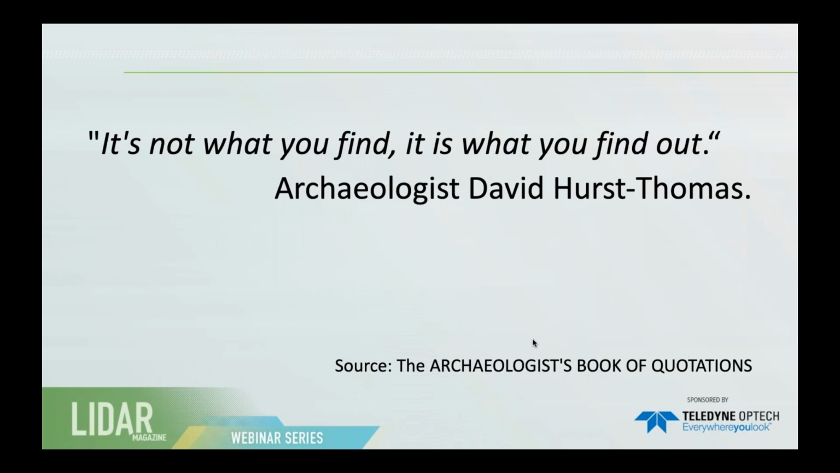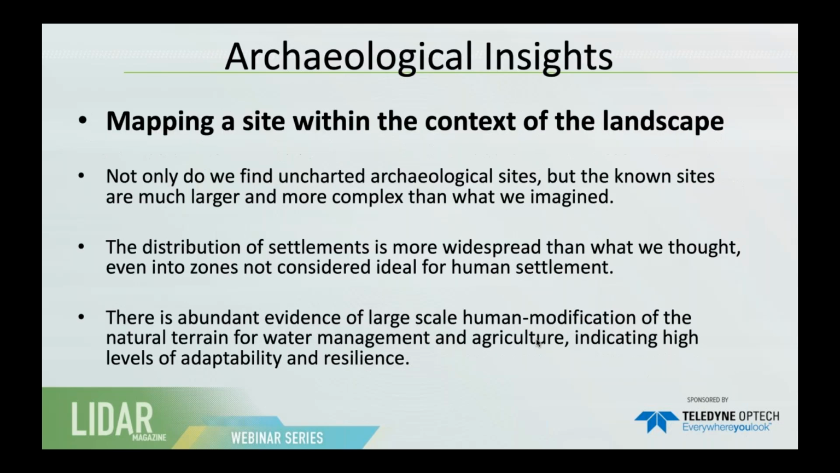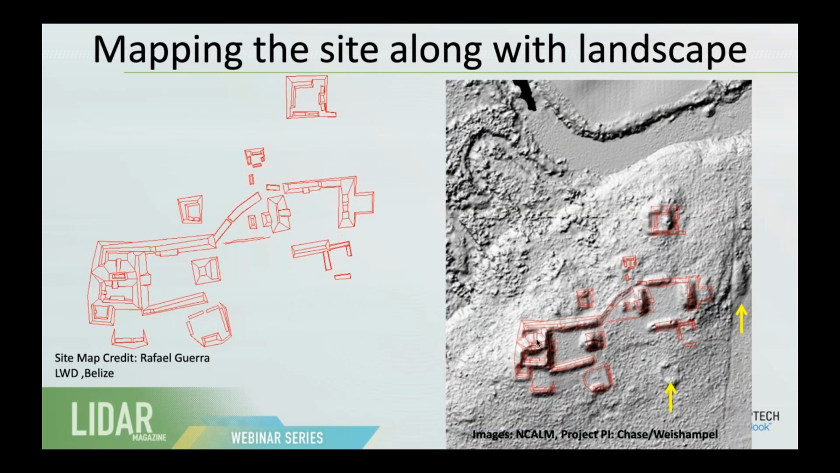But some archaeologists say that it's not really what you find, it's what you find out. And in terms of that, I have 4 different points that I want to illustrate with some examples of data and projects that we have made over the years. So one of the first advantages of LiDAR is that it allows us to map